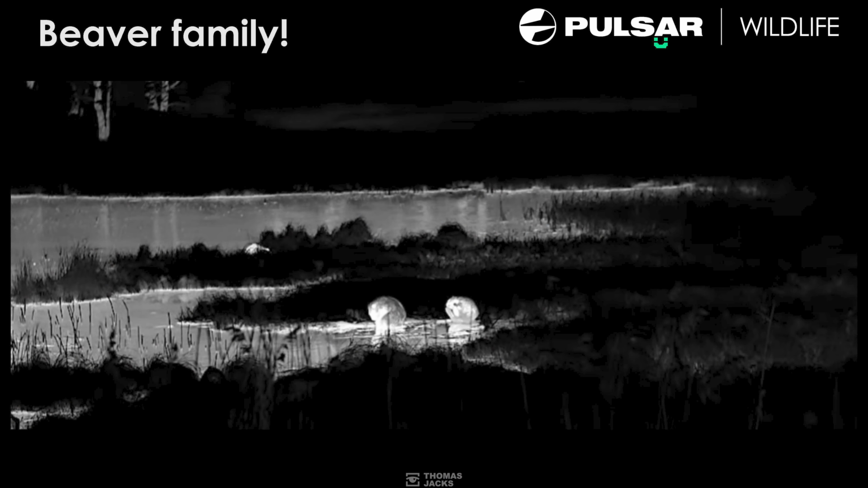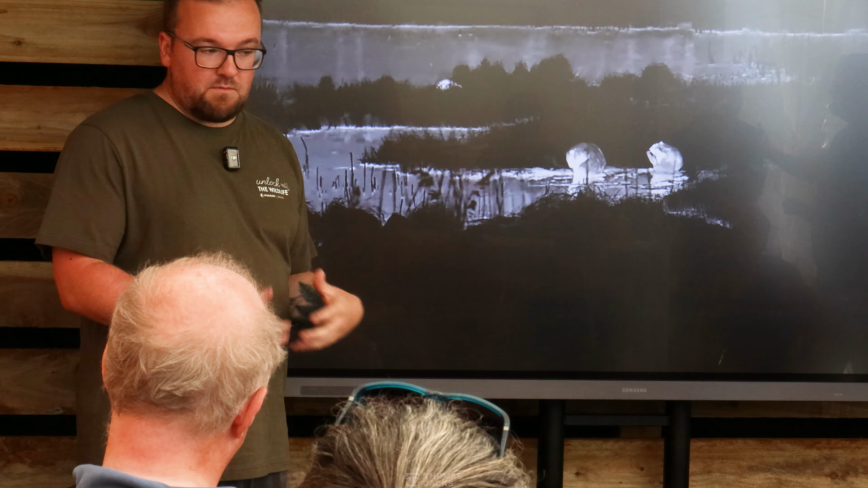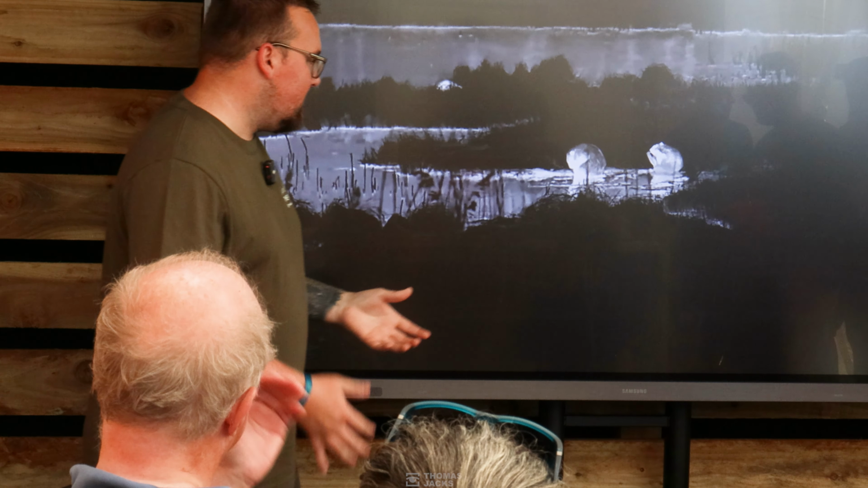And you can see a lot of stuff in the frame here. So we got a beaver there, and a beaver having a scratch there. There was another one swimming as well. I'm about 20 to 30 meters away here. I'm quite close to the point where I can hear them eating. Chewing away, having a great time.